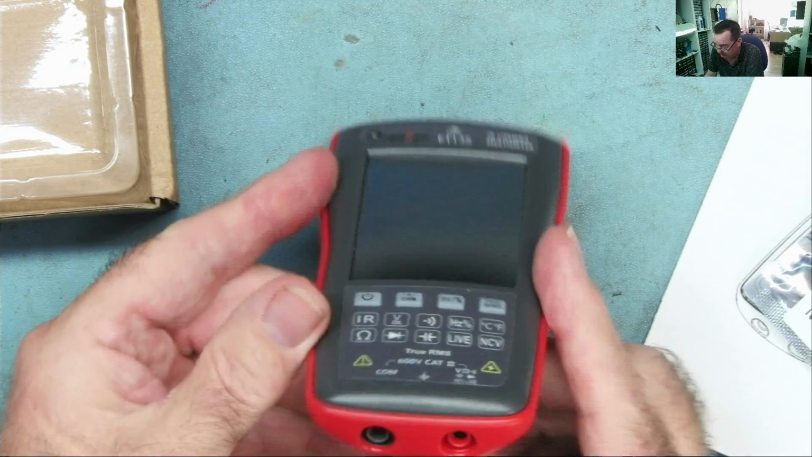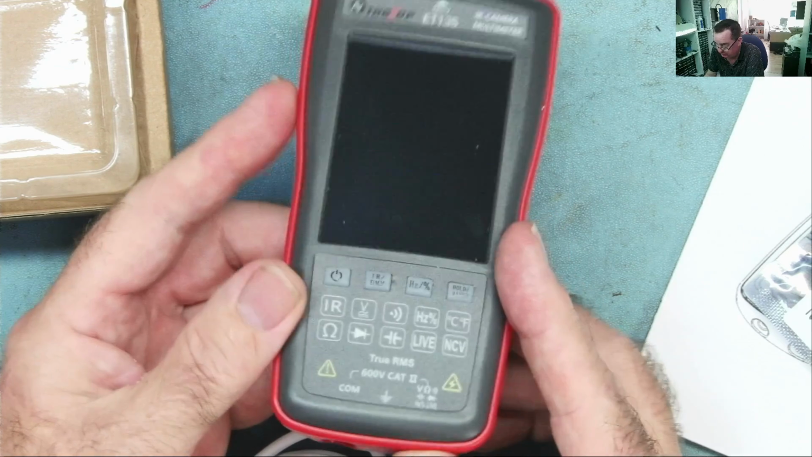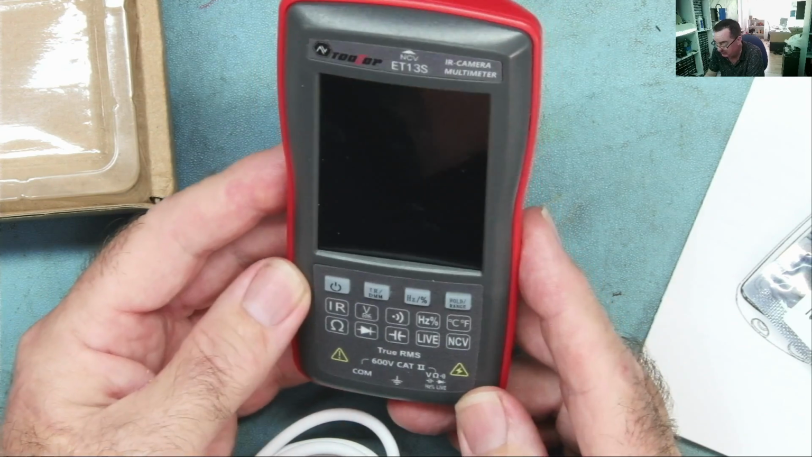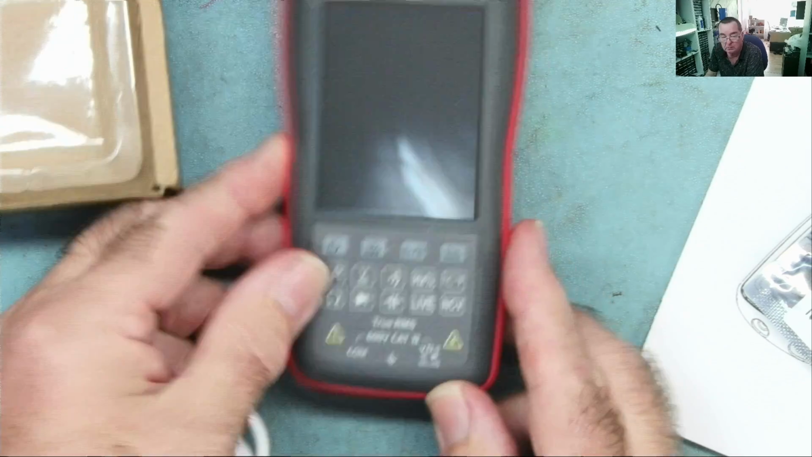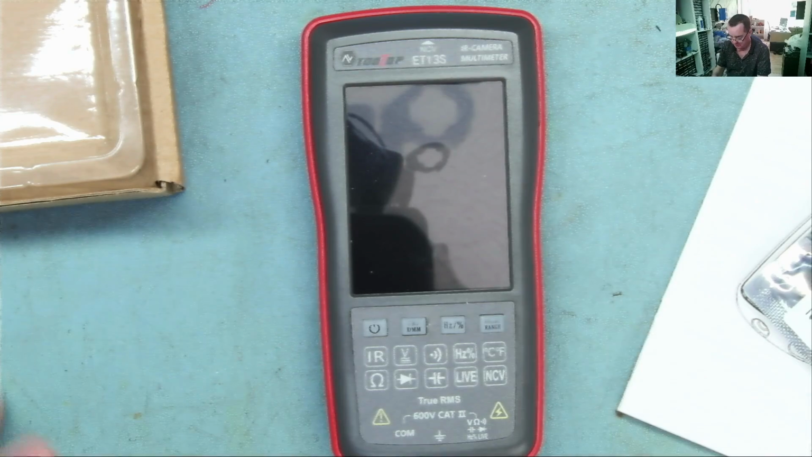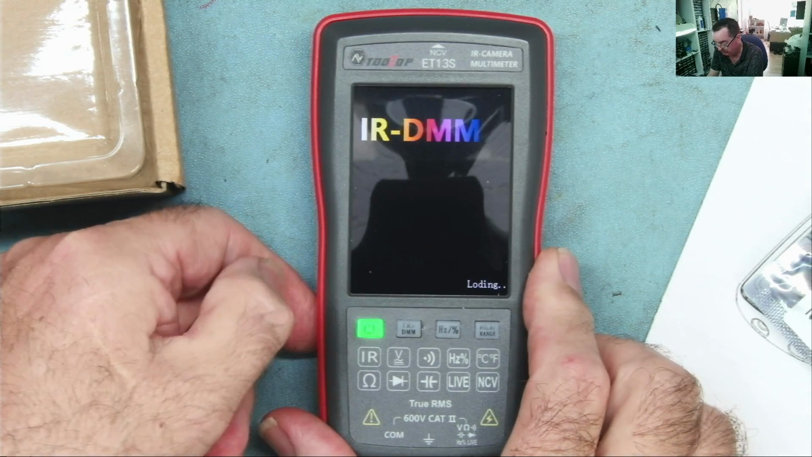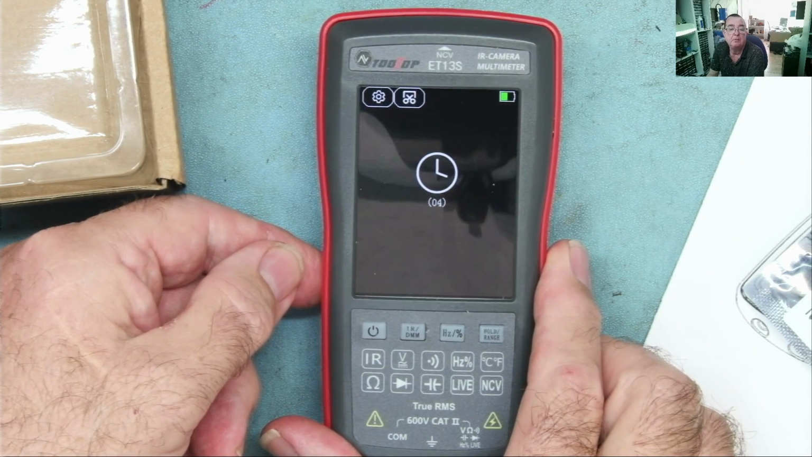This is interesting straight away because this only has two contacts. That makes me think that this doesn't measure current. Okay, that's what I think. Let's see if it's charged. Yeah, hold the button. IRDMM, it powers up.